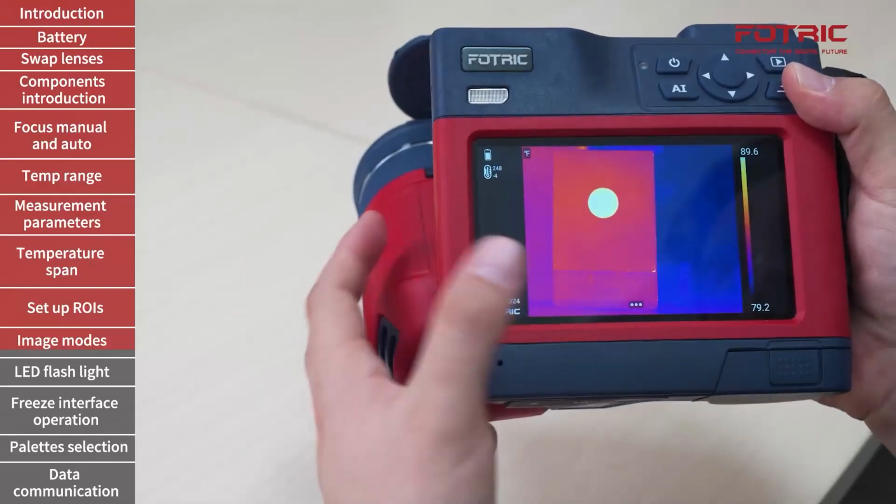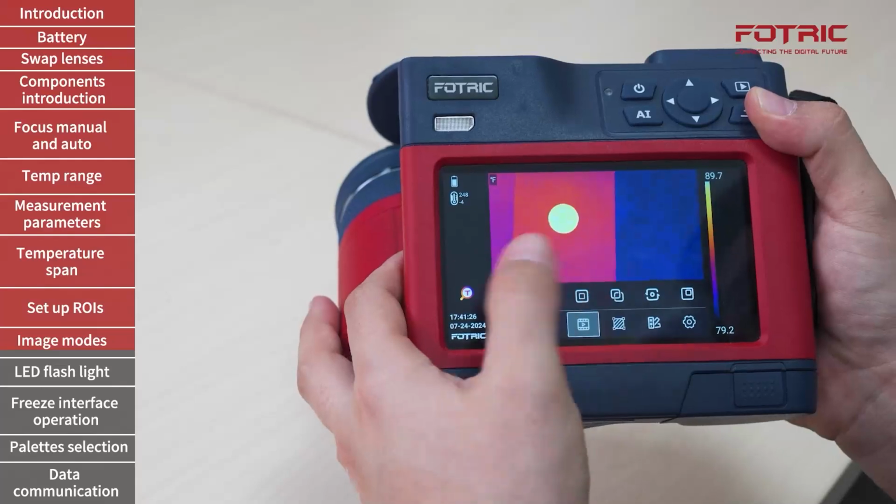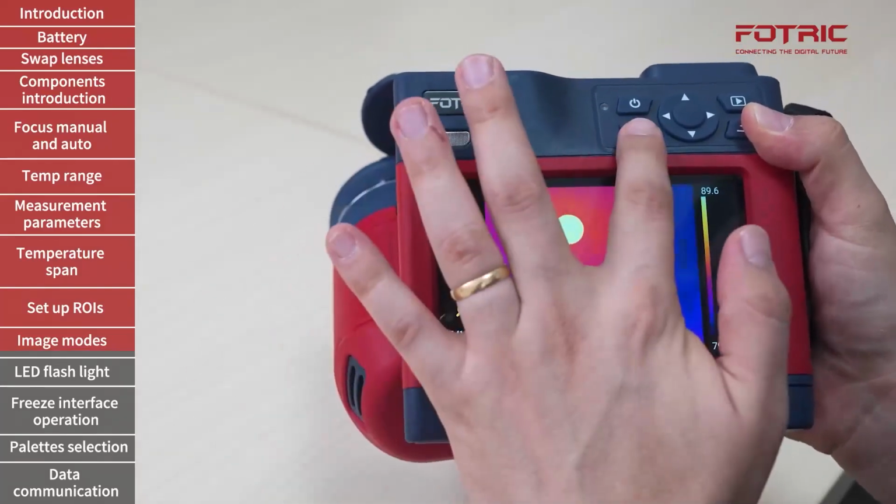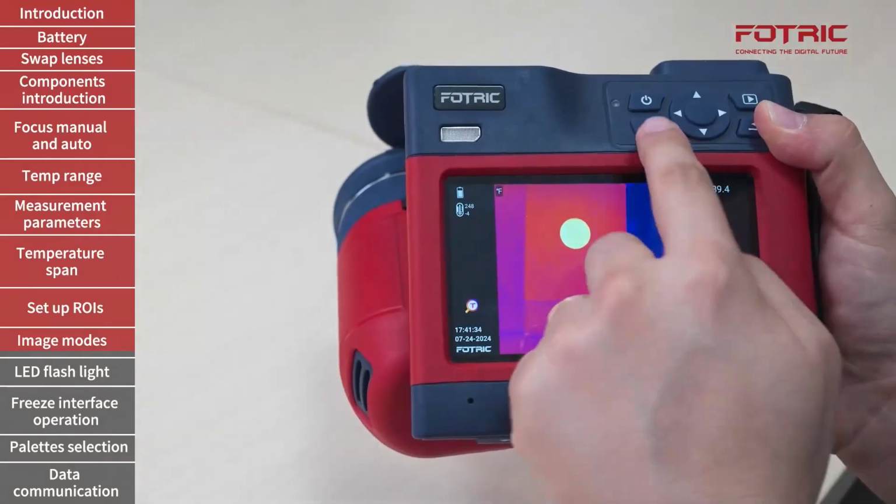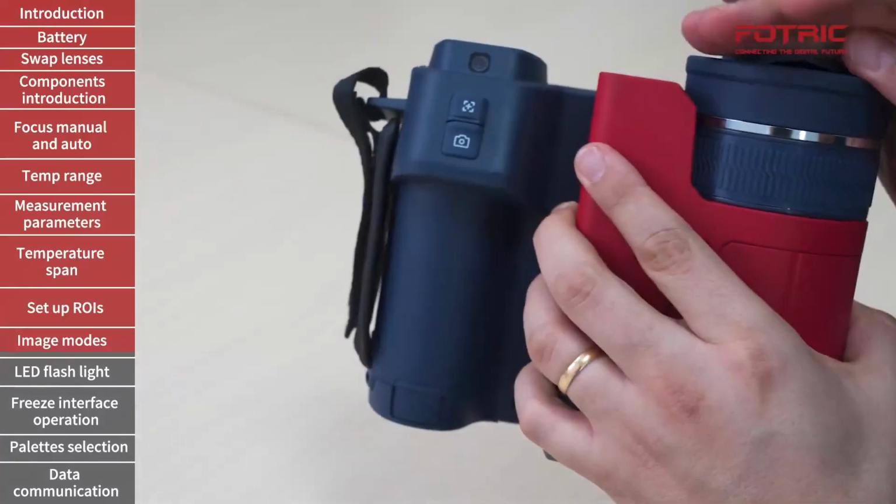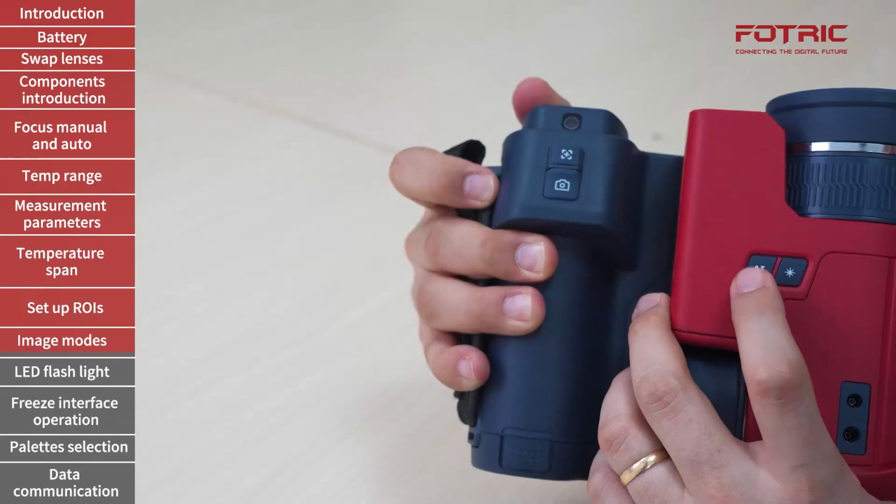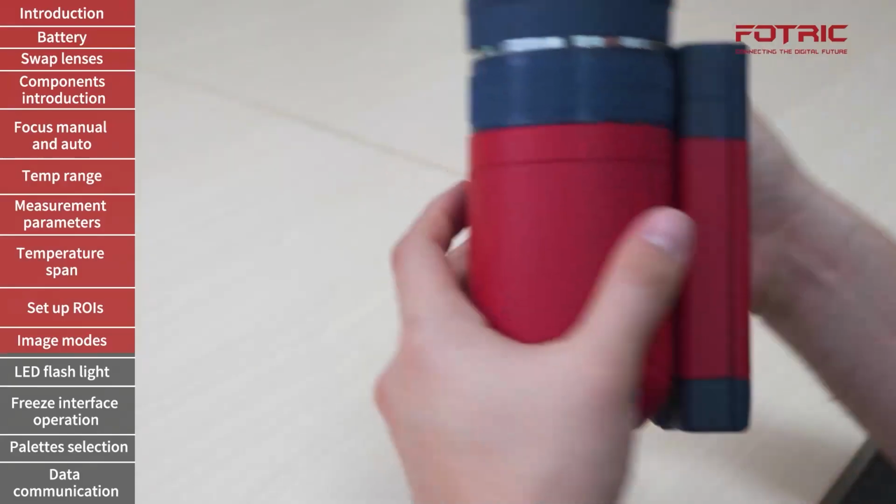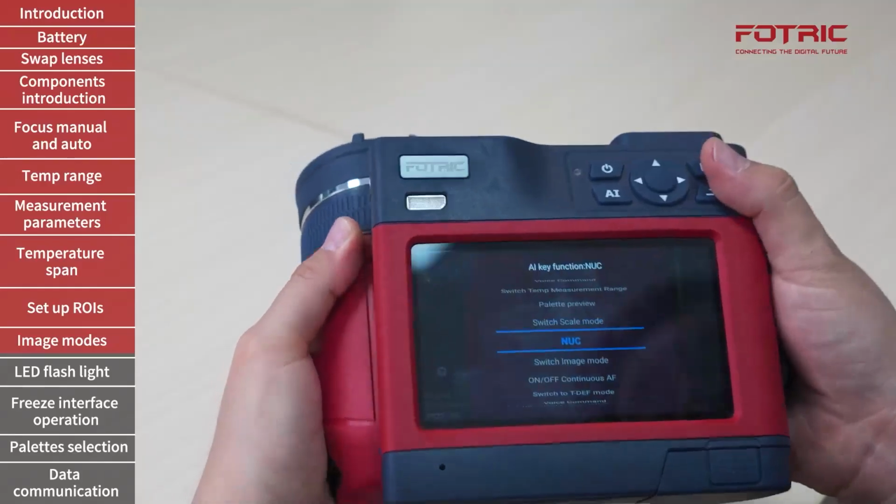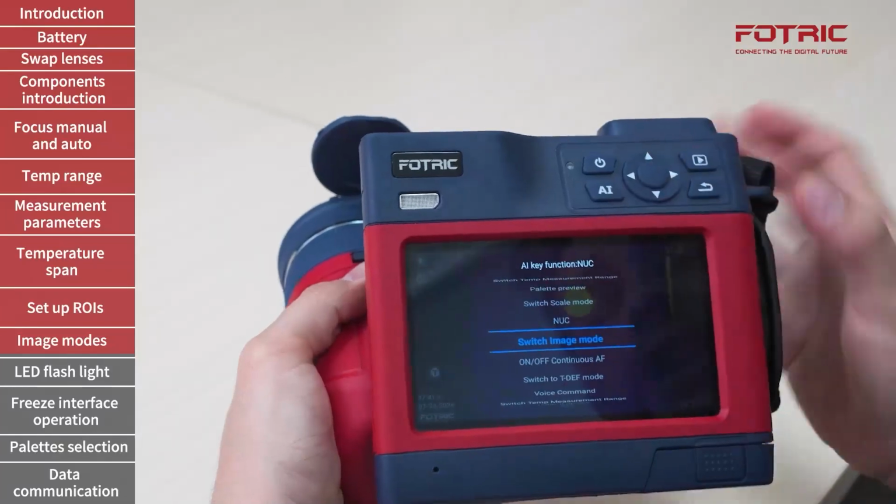Now, if this is a common practice when I'm doing an inspection, going to the menu, accessing and switching different image modes to provide for more details, I can also set up the AI button for that. But since I already set this up to change my scale mode, I can go to the front AI button or the one in the bottom part, which is right here. The operation is the same. I will press and hold. I will see the options in my menu. And for this one, we're going to switch image mode.